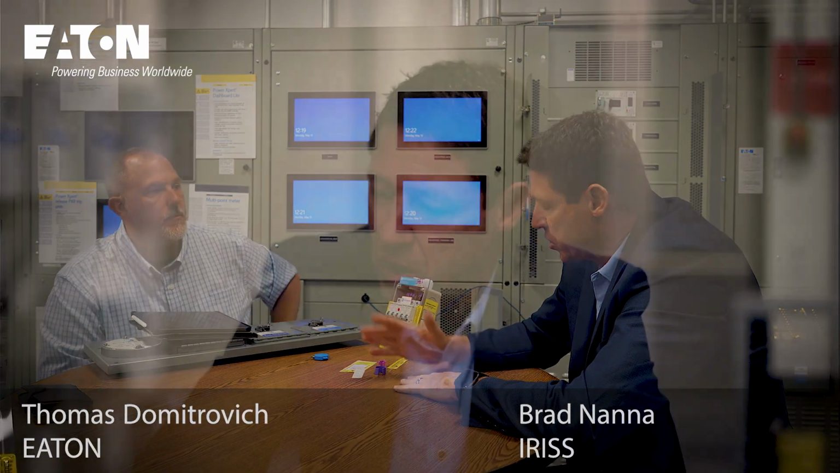Right. So what is that? Is that a software application? It is. So the code also recognizes thermography and visual inspections. The code also says you have to have a documented program. And when you say code, you're talking 70B? I'm talking 70B, exactly. They say if you develop your electrical maintenance program, it has to be documented.